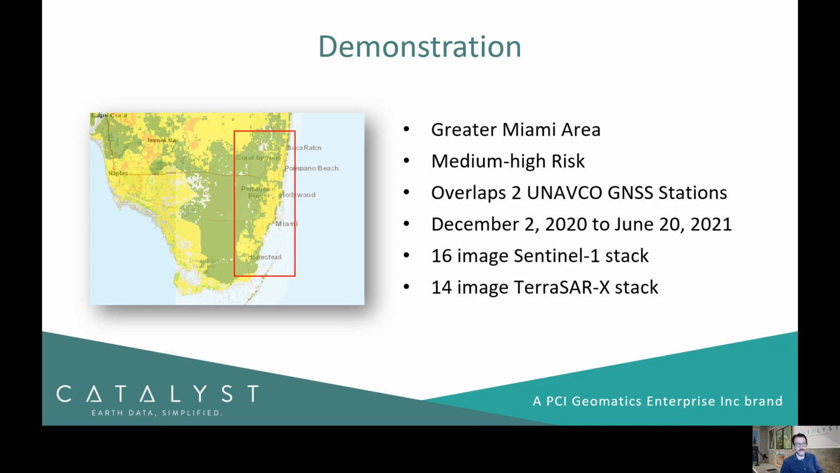So we can use that data to calibrate our measurements from satellite imagery and also compare the measurements that we derive to the actual in situ measurements extracted from those stations. The imagery that we processed covers a time period from December 2020 to June 2021. This is a 16-image Sentinel-1 stack, which is the lower resolution satellite that we use.